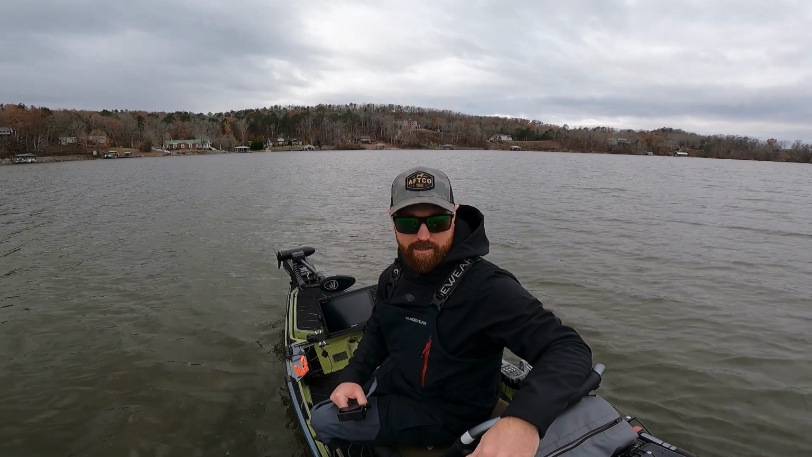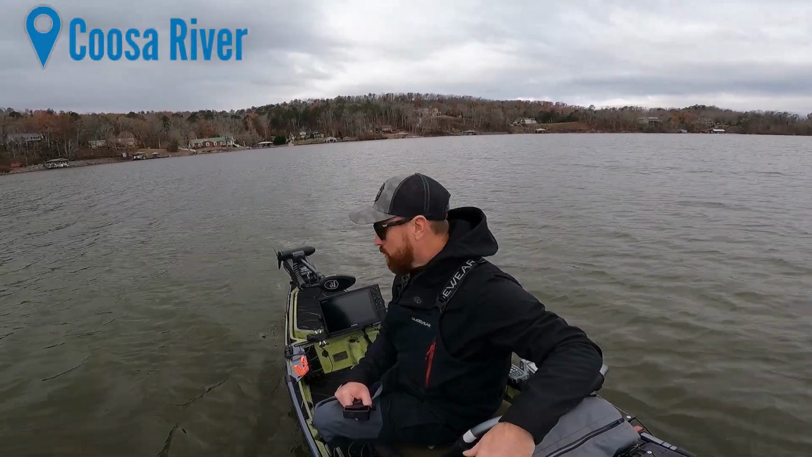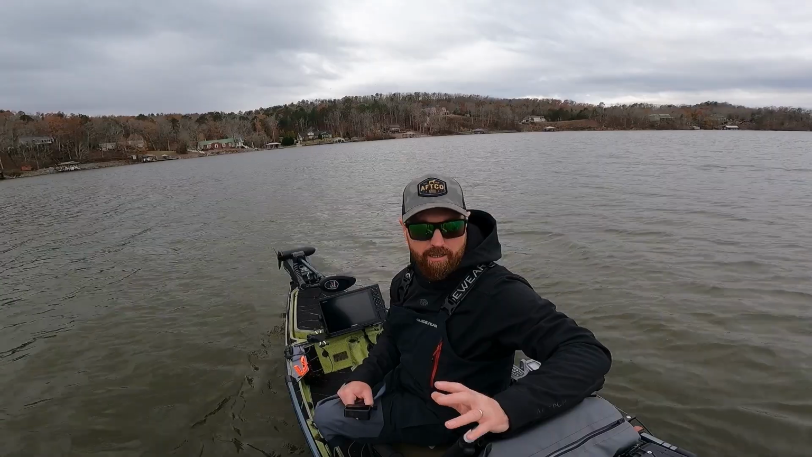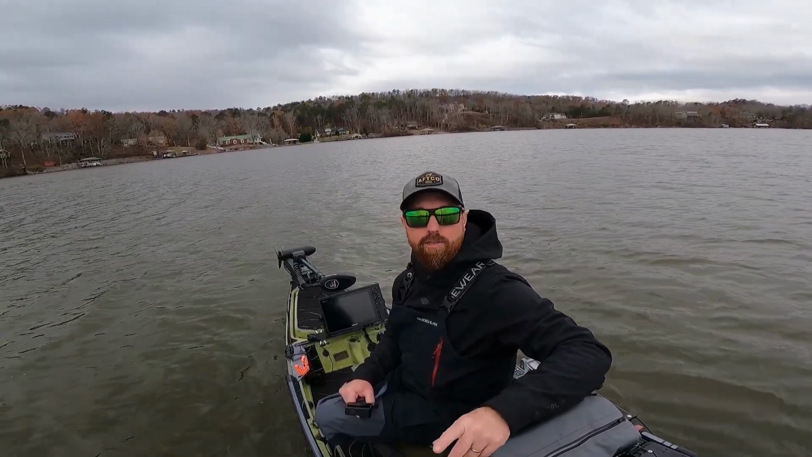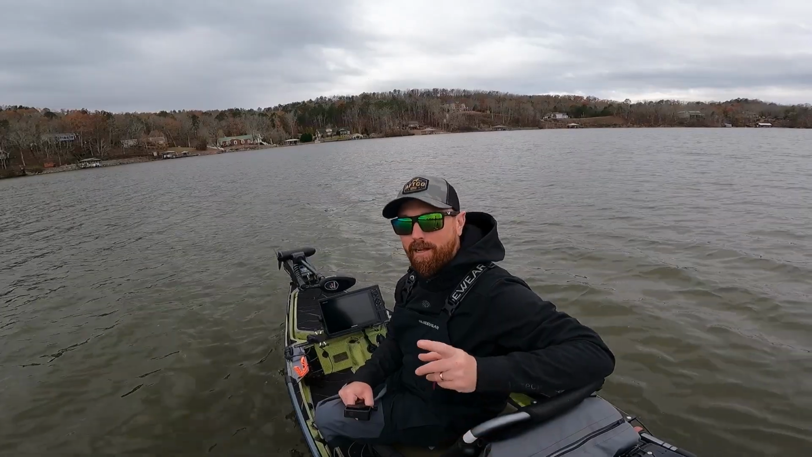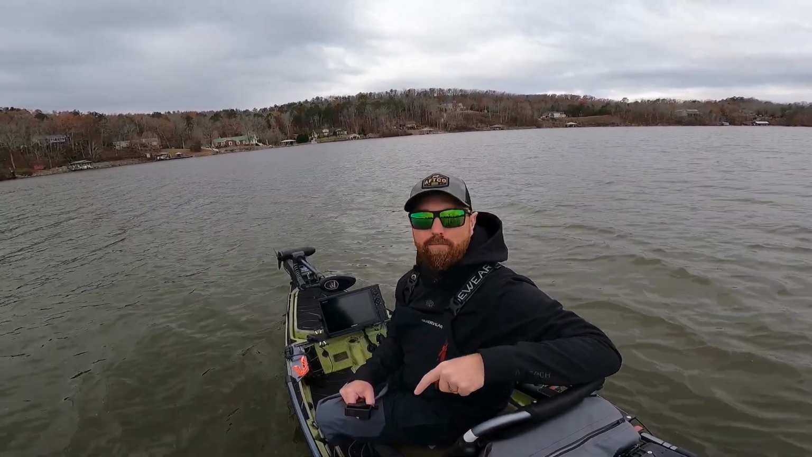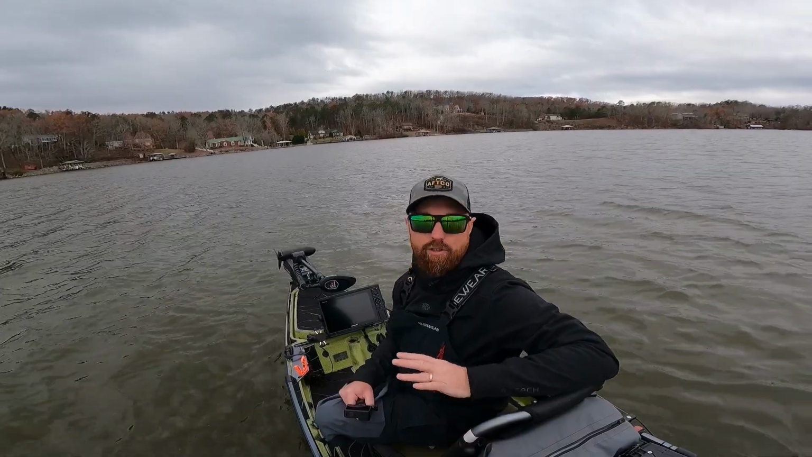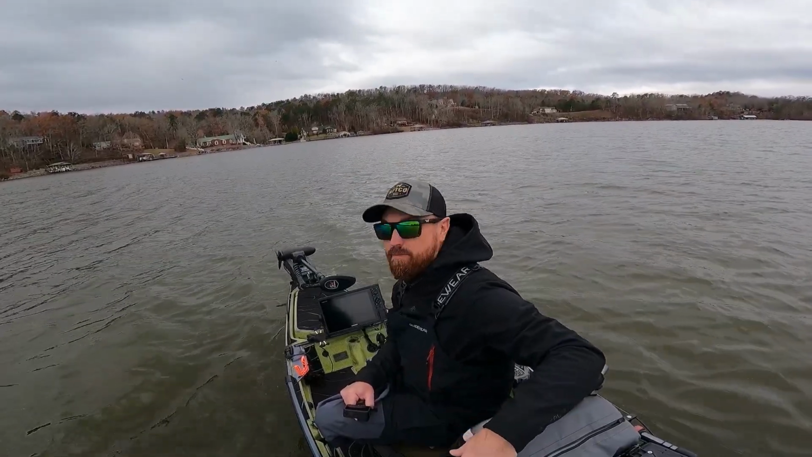All right guys, the wind has definitely picked up since we left the house, so I hope the audio is just not horrible, but we made it out to the lake, just left the boat ramp, and I realized that I didn't transfer any of my waypoints from my old Garmin unit to this new Garmin unit, so now I've got to refind my treetops out here, but I've got the LiveScope. It shouldn't be hard to find them. I know about where some of these are at, and maybe we can find some crappie on there.